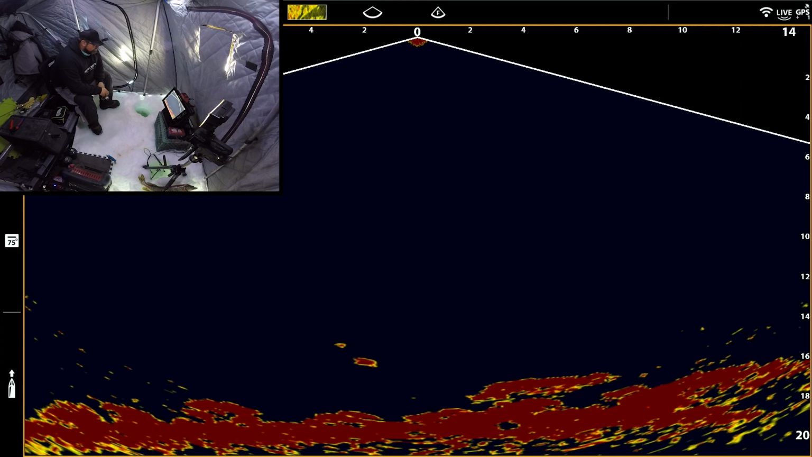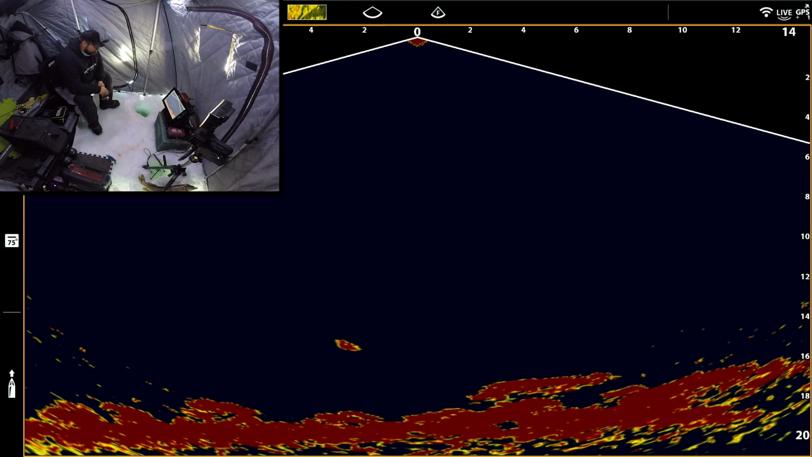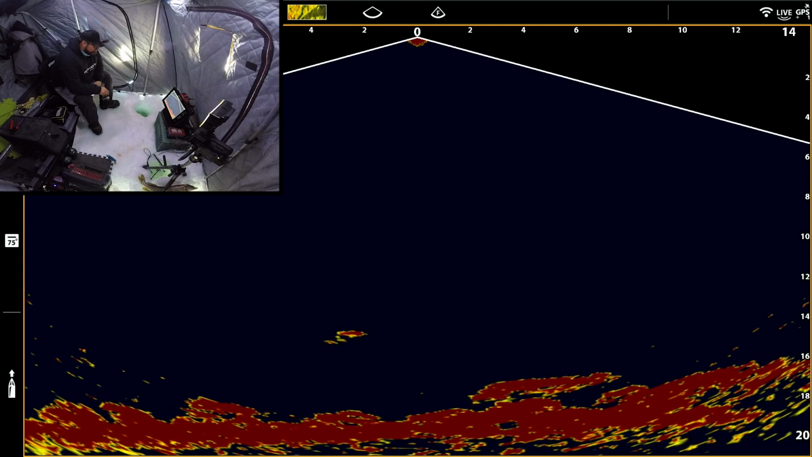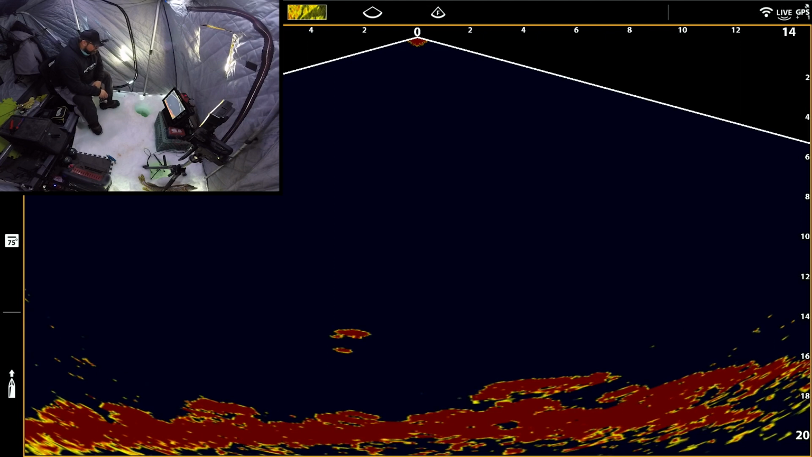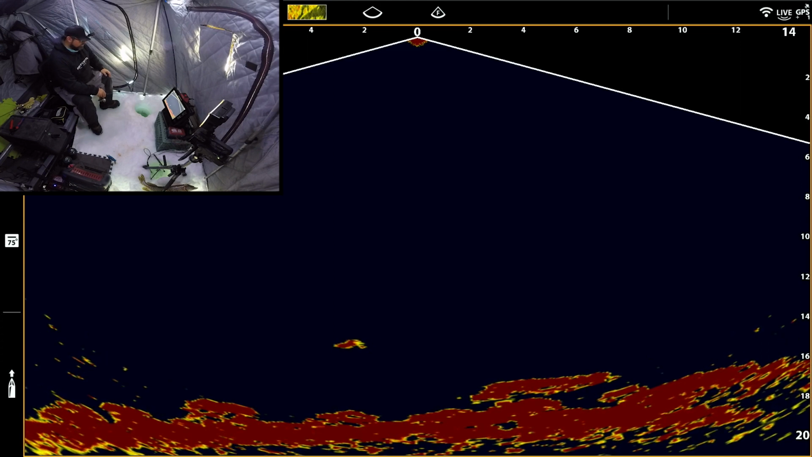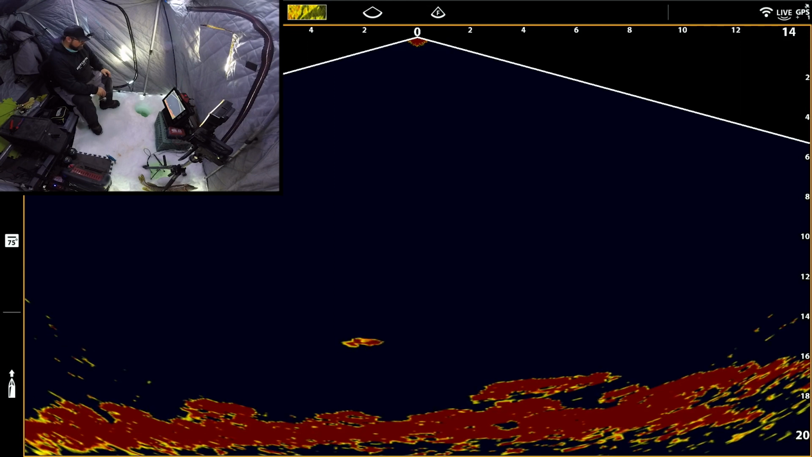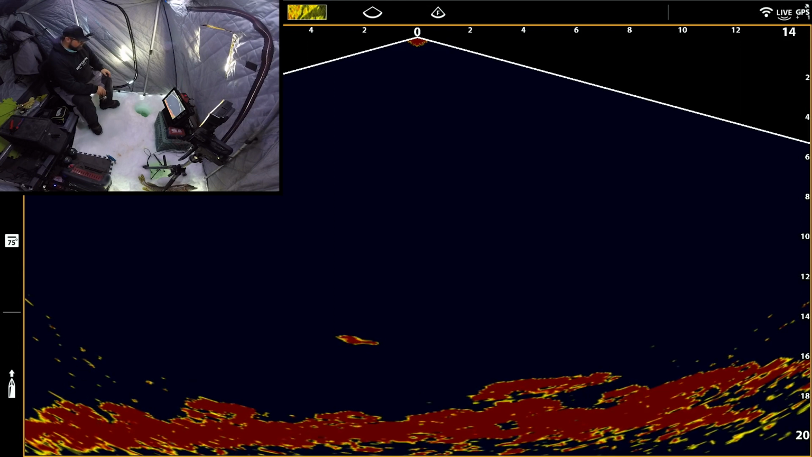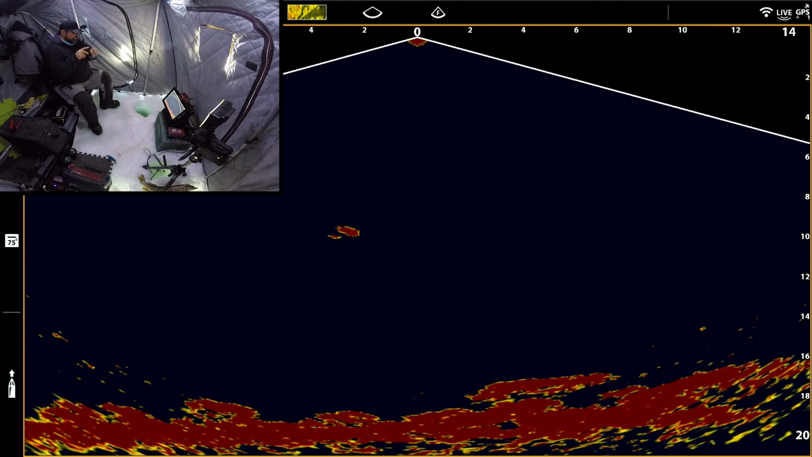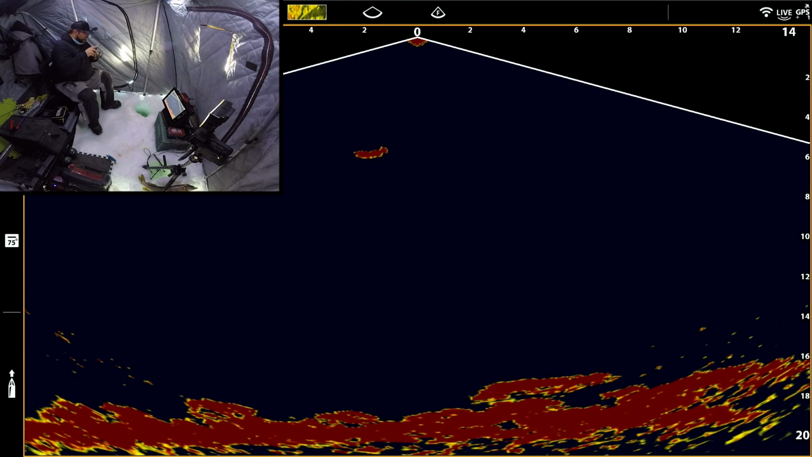Oh, look at this mark rising here. Come on. I like this. Come on. Oh, he hardly grabbed it. Just going to drop it below him for a bit. This looks like a nice one. Come on. There we go. Nice. I'm glad I didn't set it the first time when he hardly grabbed it.